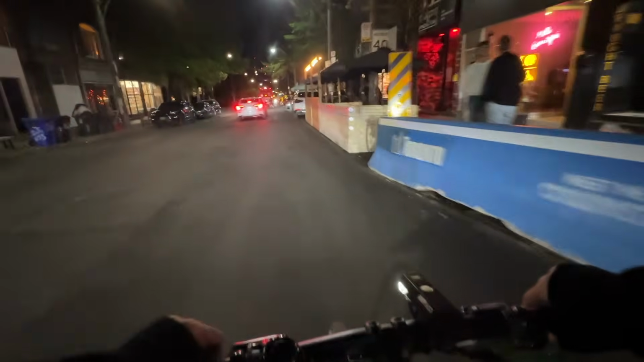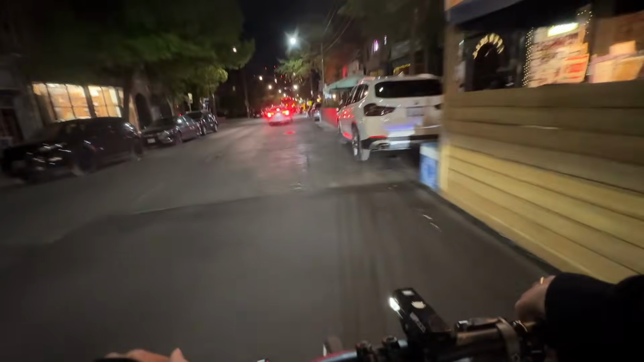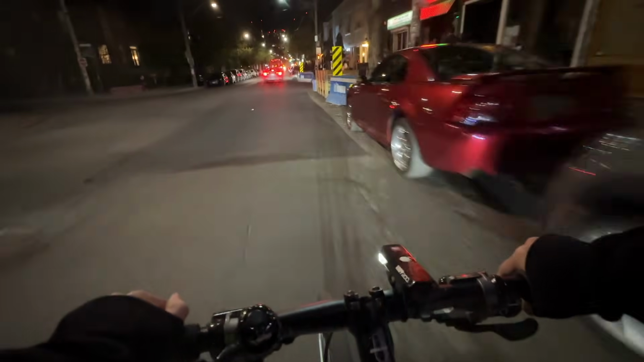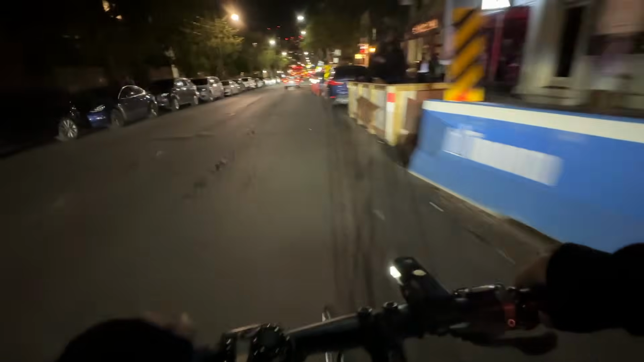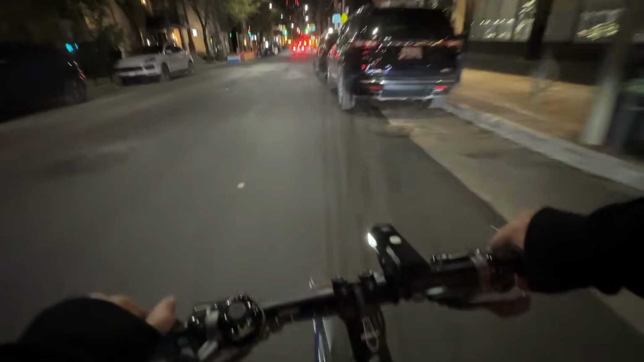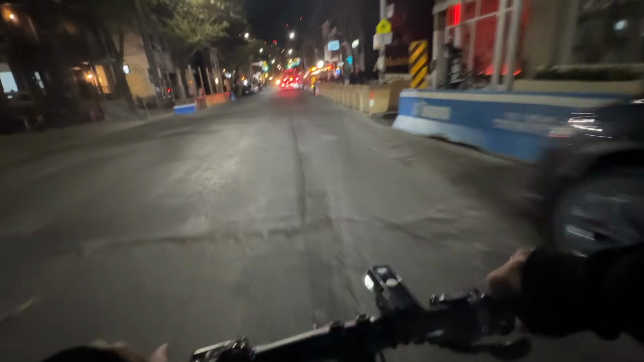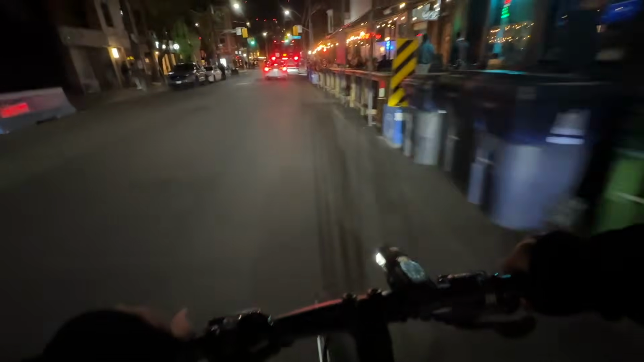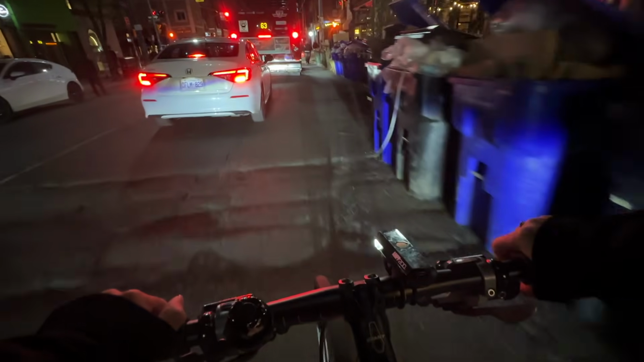Okay, so they paved some of it here, but it was super bad. So they have paved a little bit of Ossington strip here. But yeah, I'm passing by the cracks and potholes, rough roads here. Another rough pavement here.